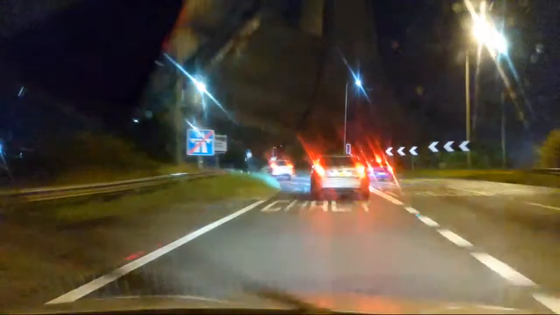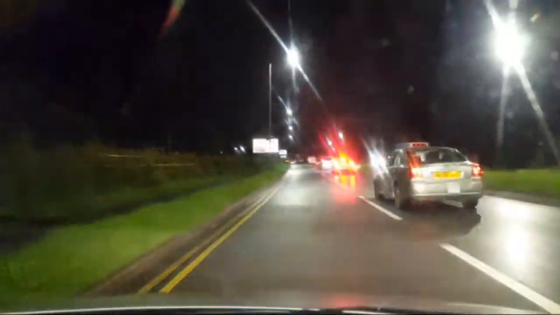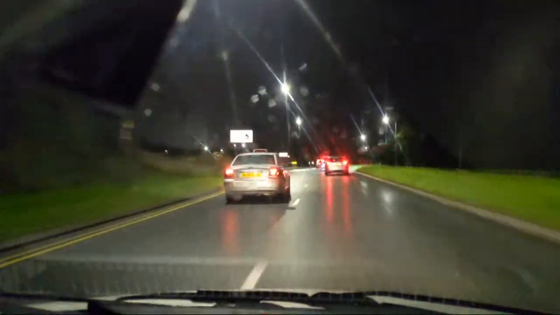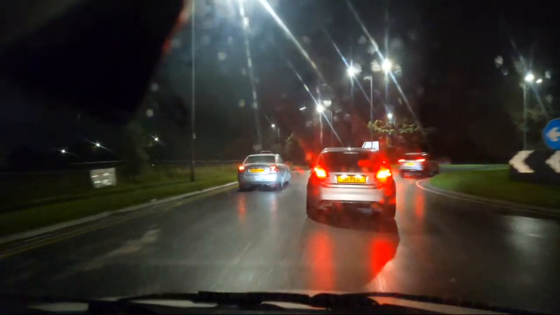Quite like its brake lights. Right, got a taxi. Taxi could be going anywhere. Yeah, I thought it might do that. That's why he hung back. Oh, come on, JPU.